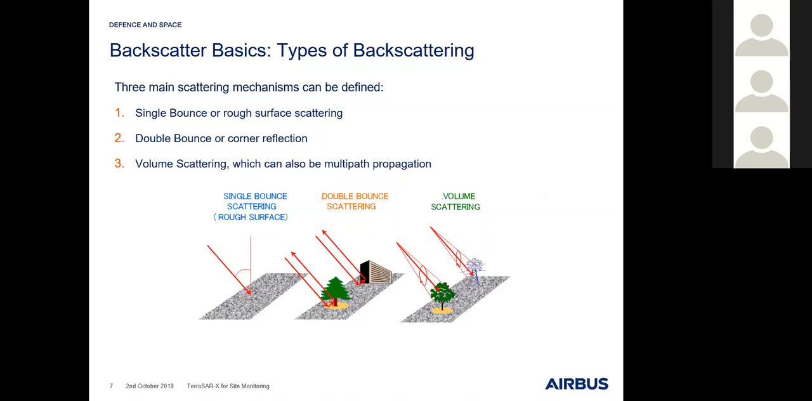Then we have the so-called double bounce. This can always be found if we have a certain object with a height, for example, buildings or trees. Here we have two interactions between the outgoing signal and the return of the signal. That means the signal goes down to the ground, bounces to the front of the building, as we can see here in the middle, and bounces then back to the radar sensor.